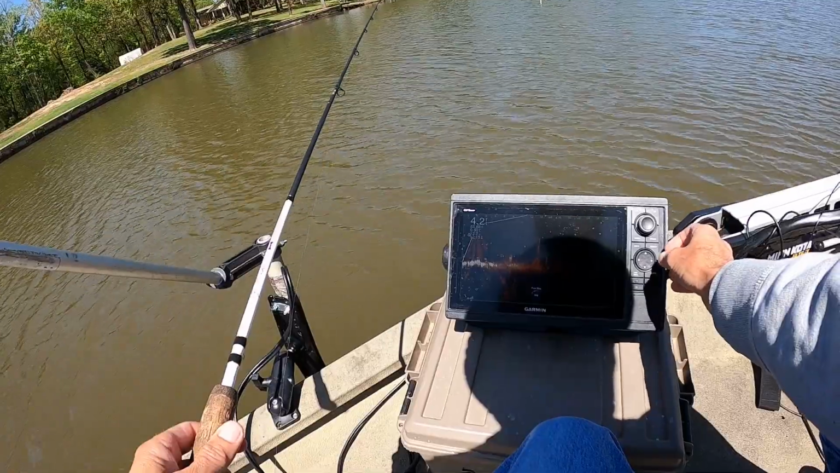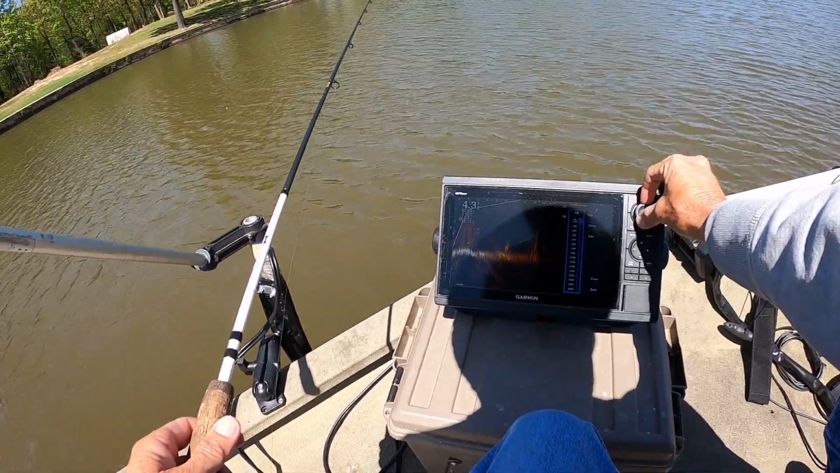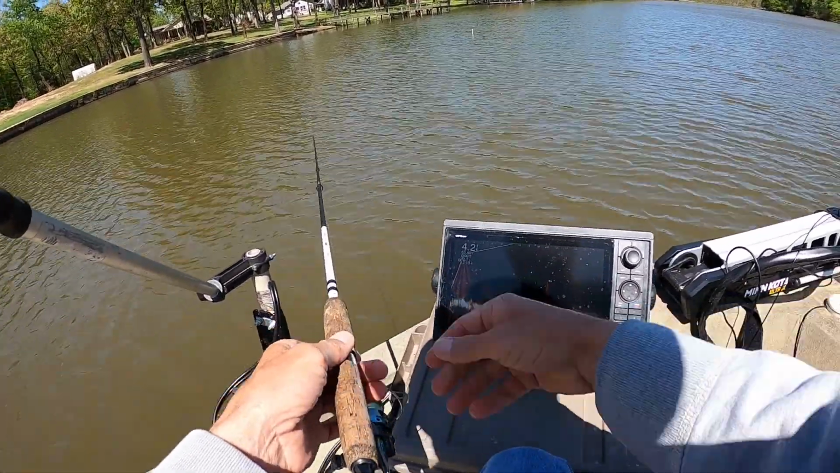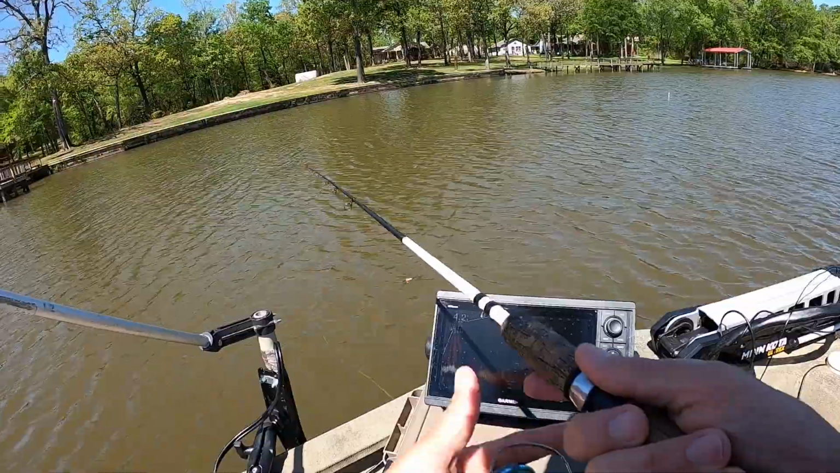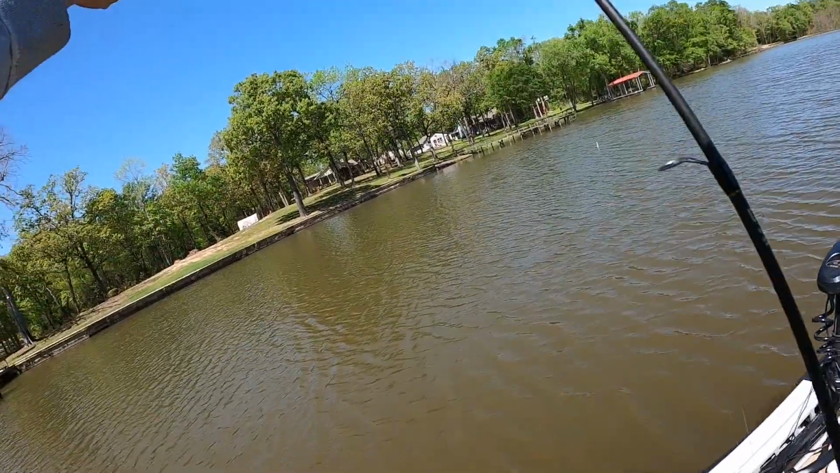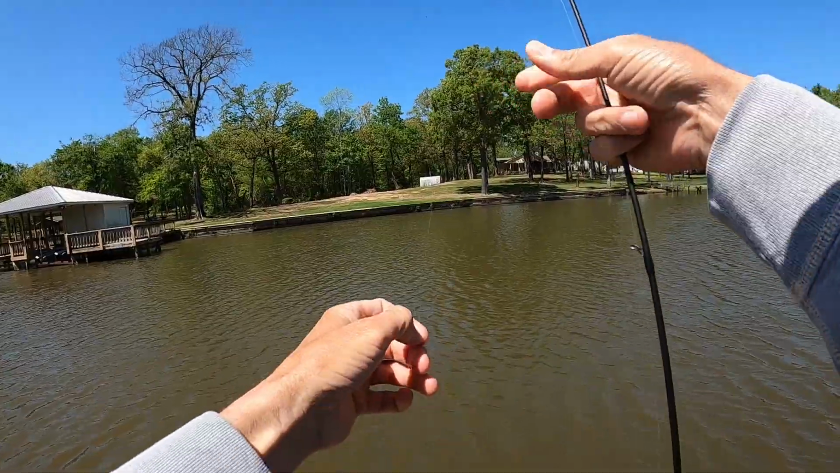I'm going to adjust my depth here first so that I can see just a little bit better. I always like to keep it to where the bottom's up enough where you can see it good. I got to check my depth, make sure my depth's right on that thing. One good thing about that live scope too is you can see your minnow and everything to see exactly how deep you need to let it down.